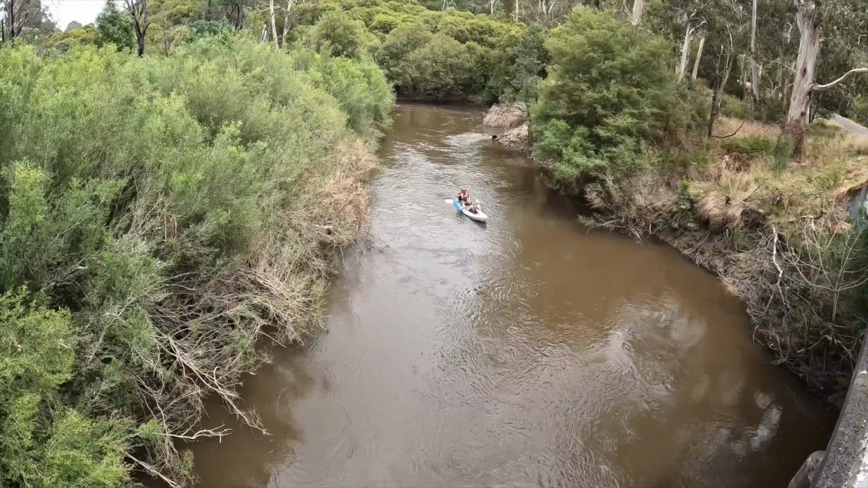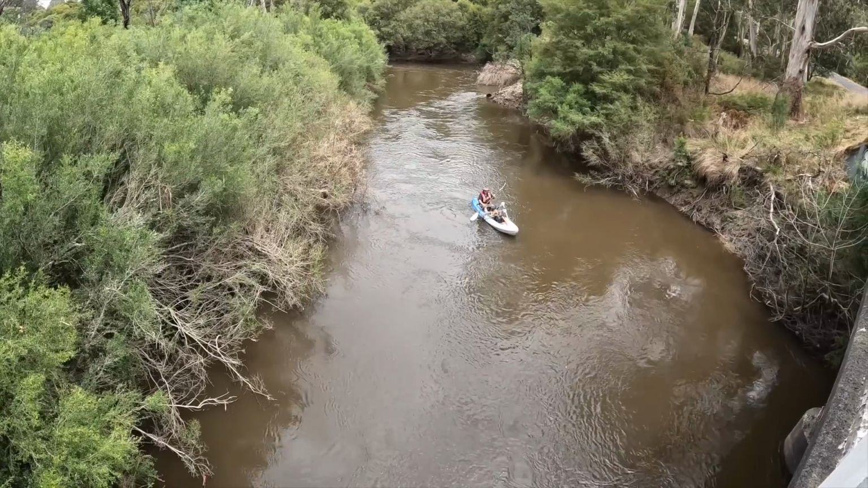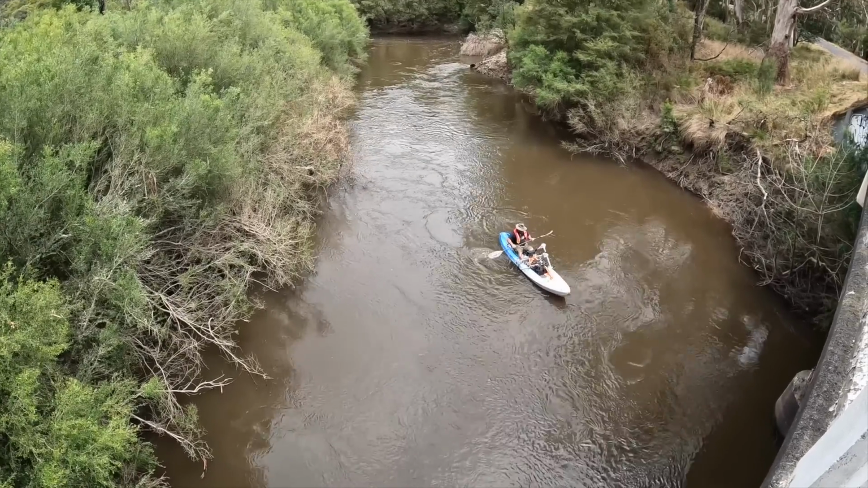Huh? Crazy. Yeah. So we have a car before the bridge. That's awesome. And scary.